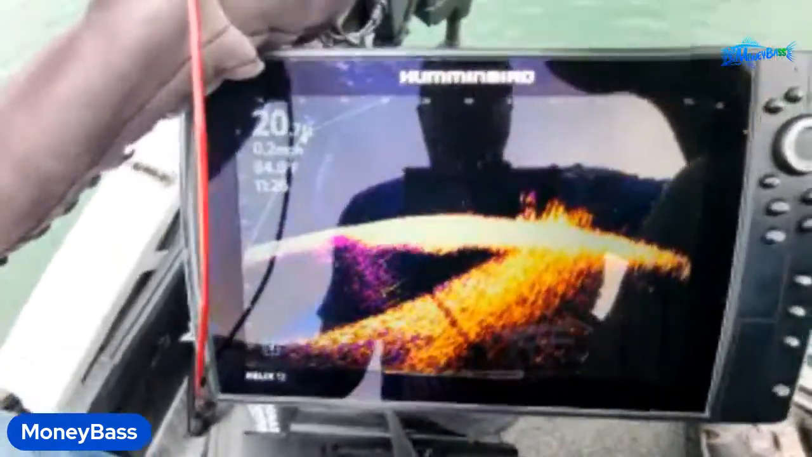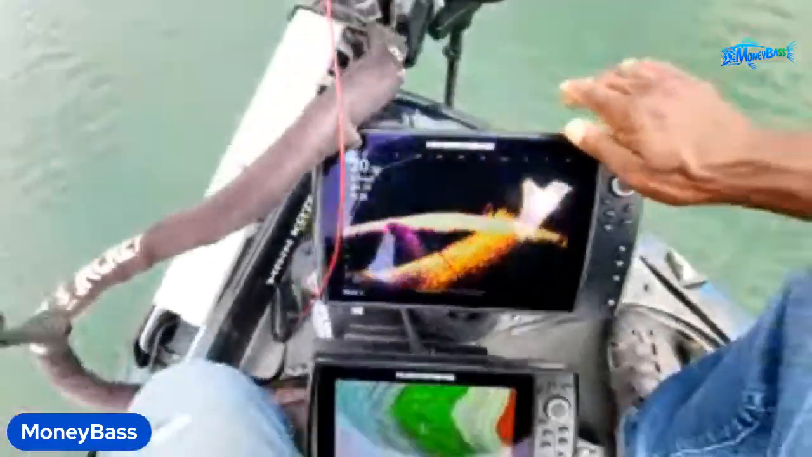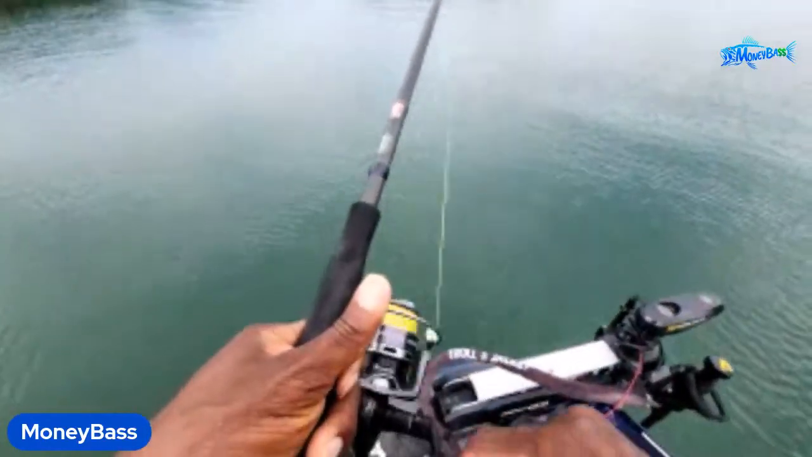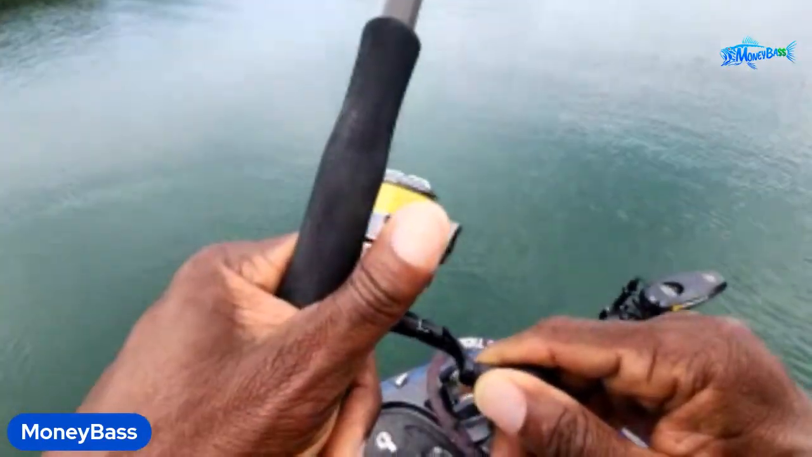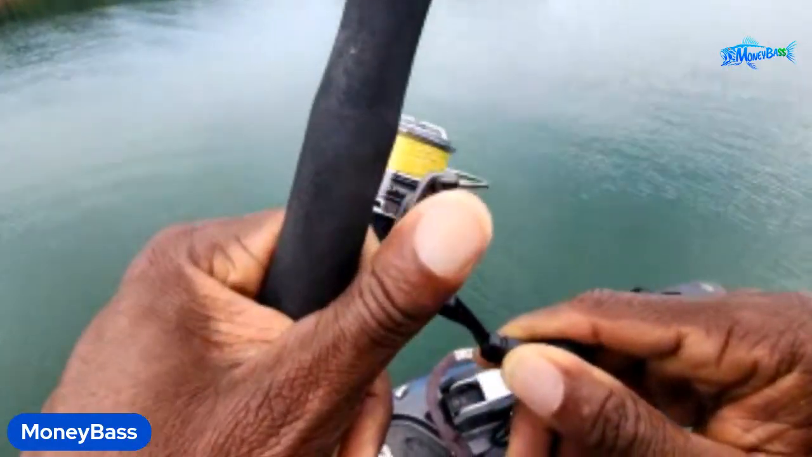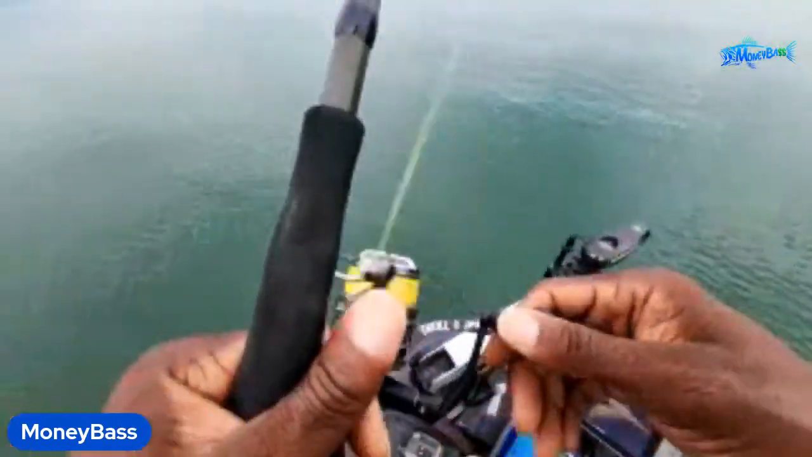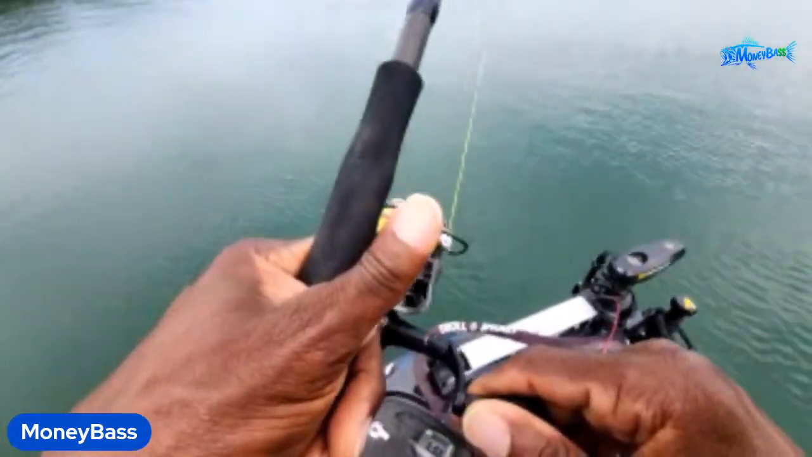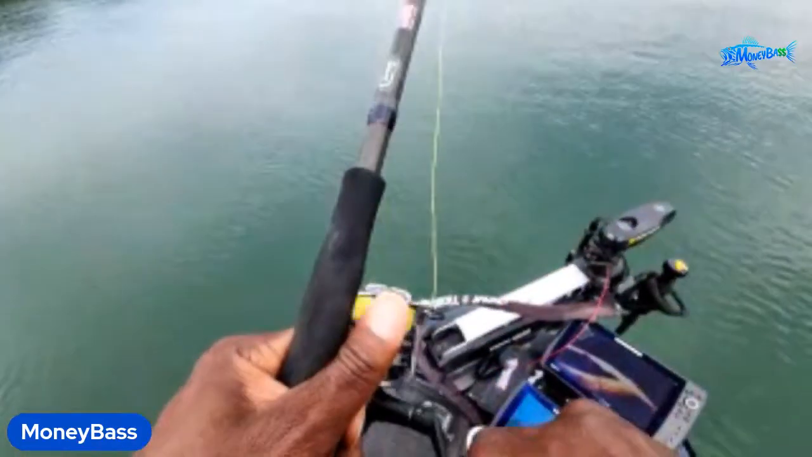So this is the Humminbird Mega Live system on a 12-inch G4N SI unit. But you don't need an SI unit for it. You can use the down imaging. But this was a unit that I used to have at my console. Once I started running my live imaging, I wanted to have the biggest screen possible so that I could see things in a little better detail.